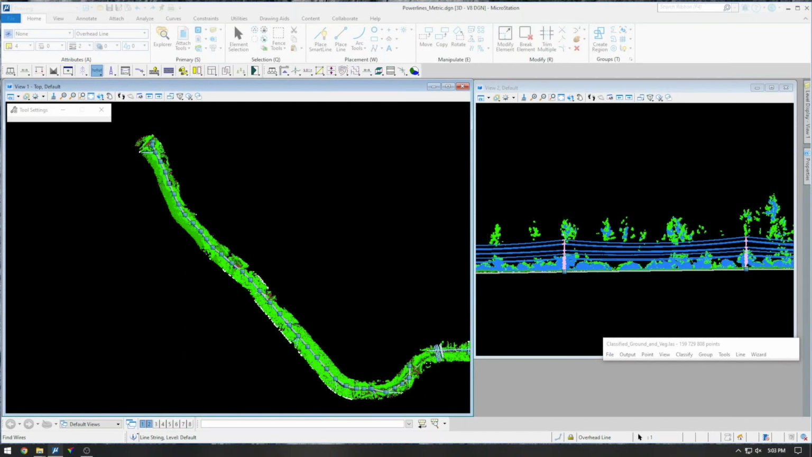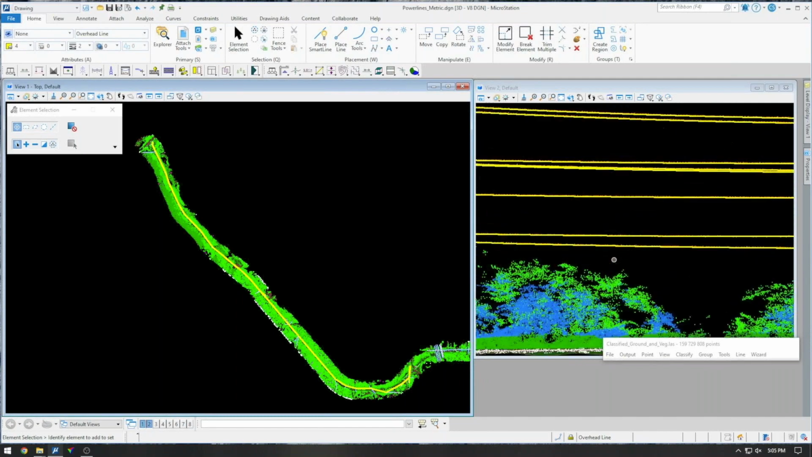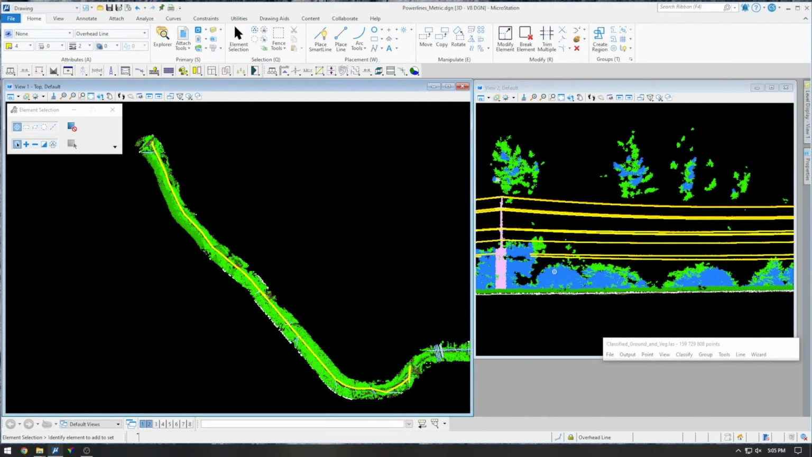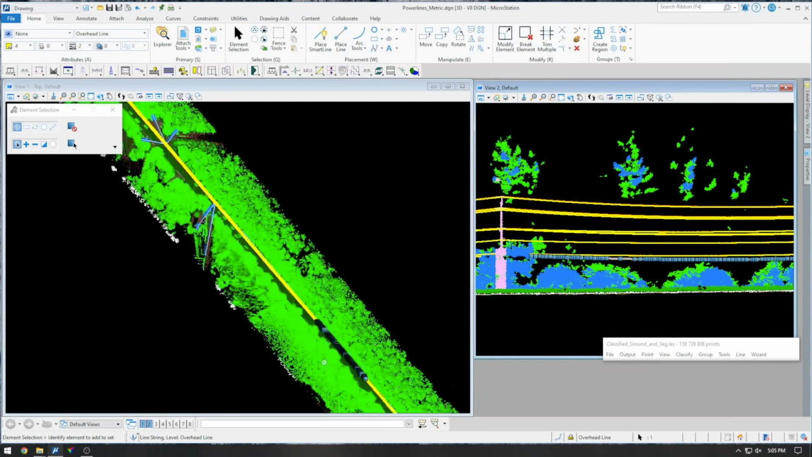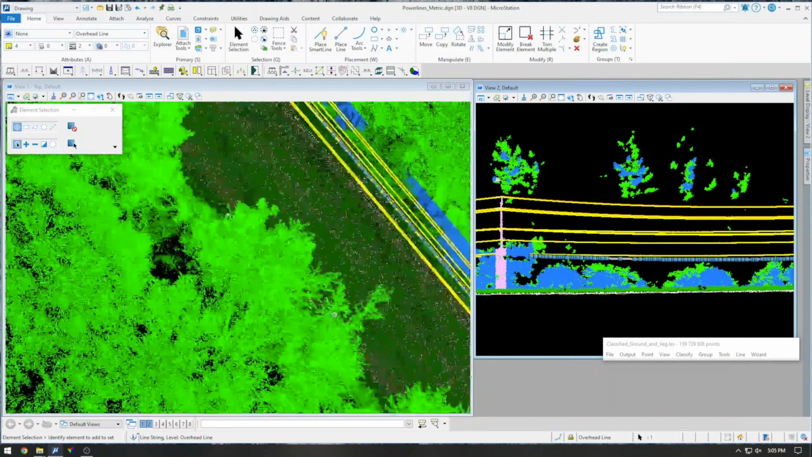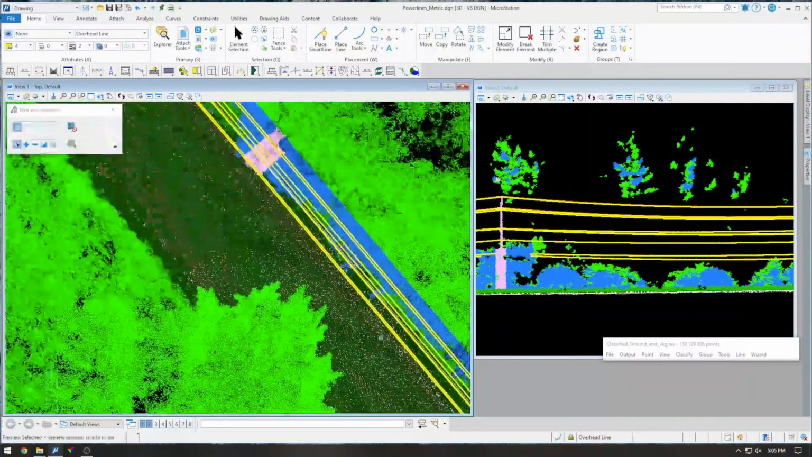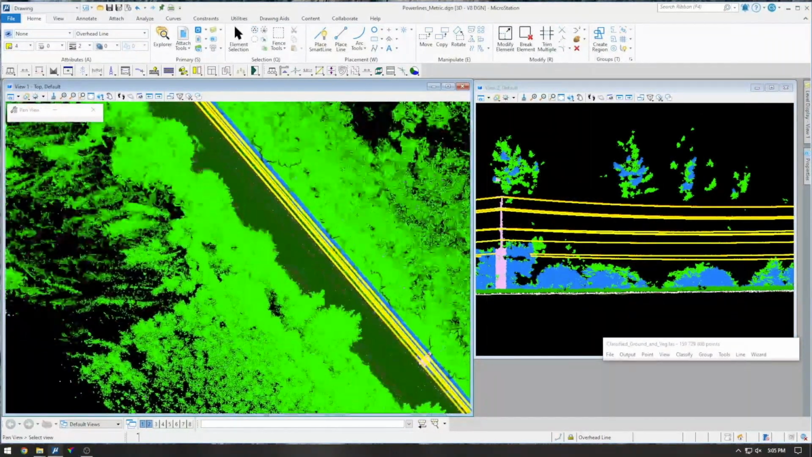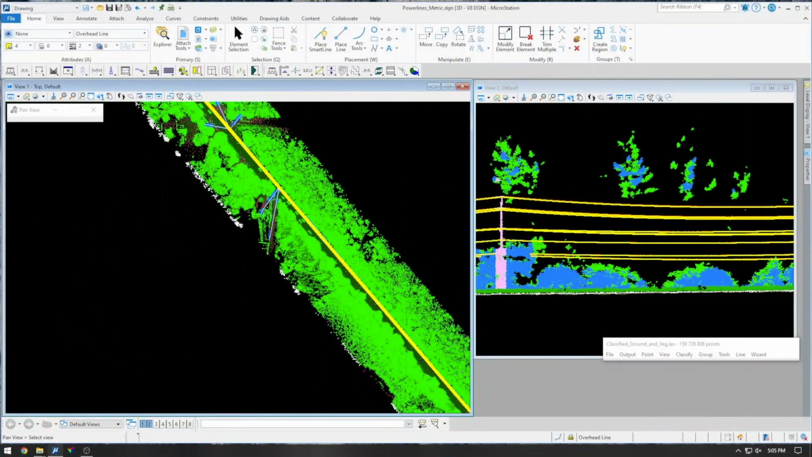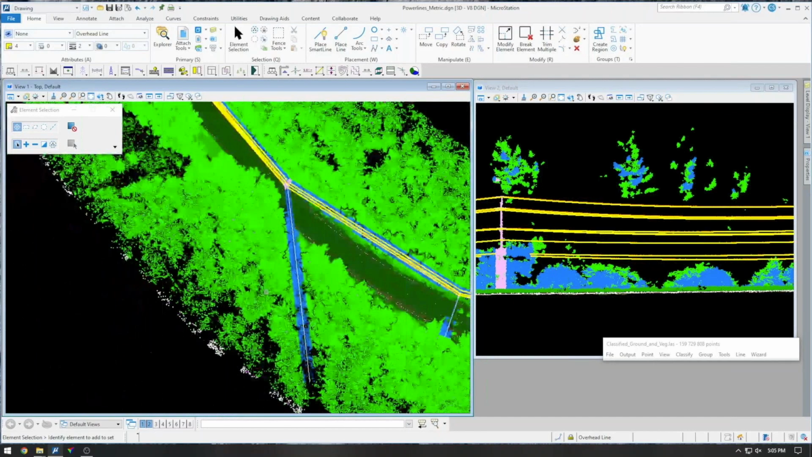So I've just got one alignment selected, and it's just going to look for lines parallel to that alignment. But you can see all the yellow in my view too. Those are all vectorized lines that it picked up from the point cloud. And there's probably some cleanup to do anywhere where vegetation might obscure the endpoints.